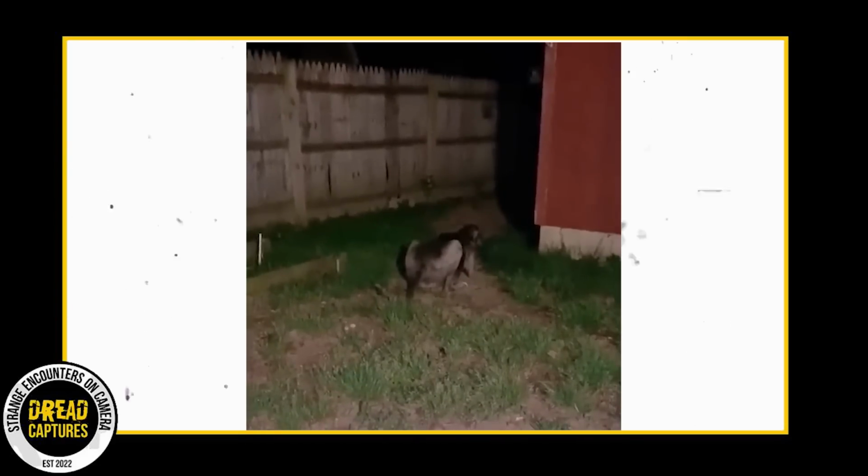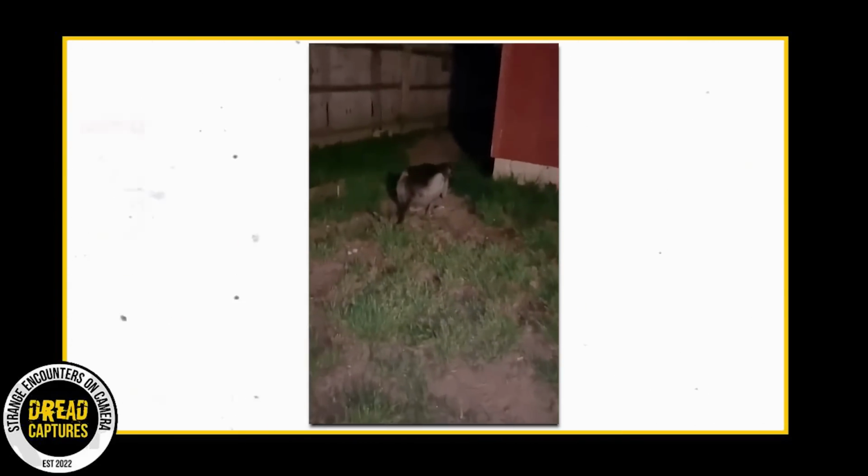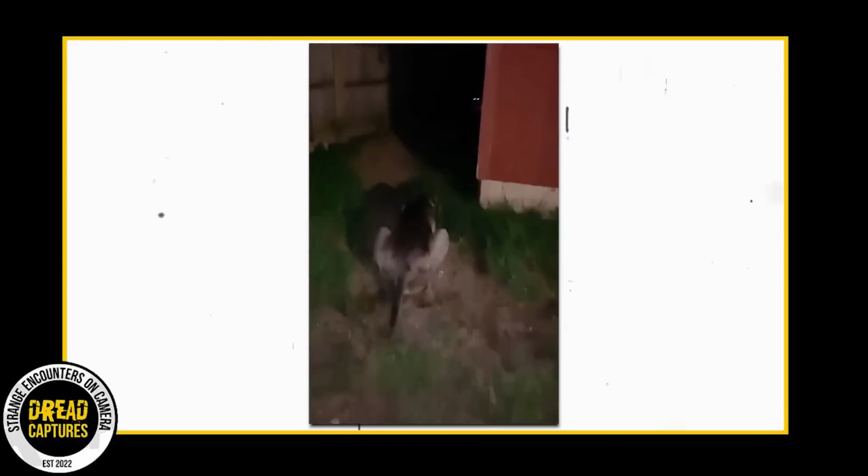Some disturbing footage here has left viewers rattled. This homeowner noticed that their dog was acting unusually, so they decided to record what was going on. As they peer around the corner, two bright eyes can be seen lurking in the darkness. Whatever it is, it's clear that it has the dog on high alert.